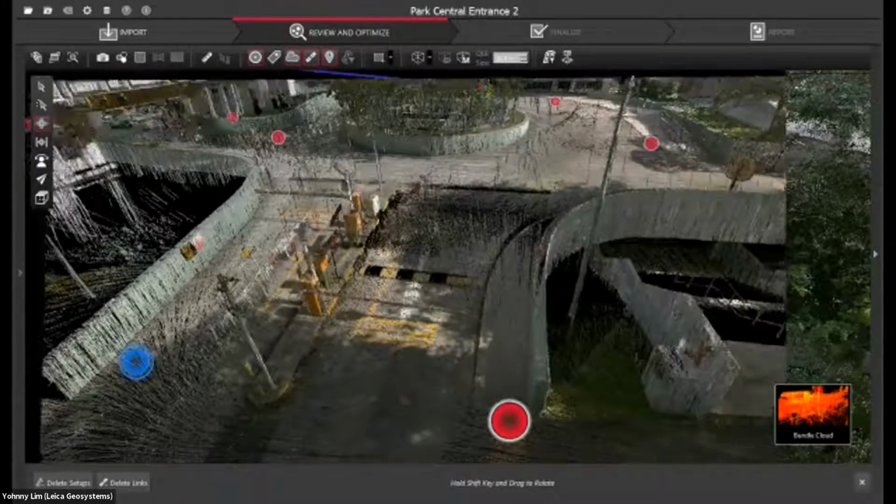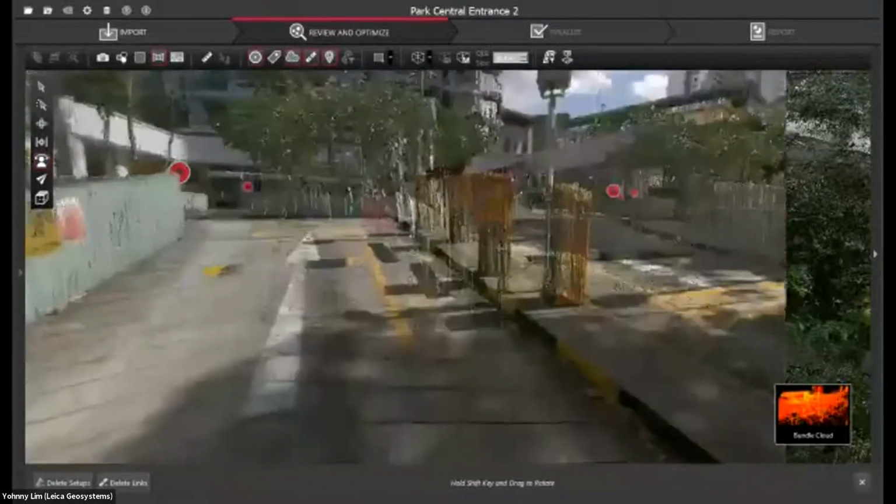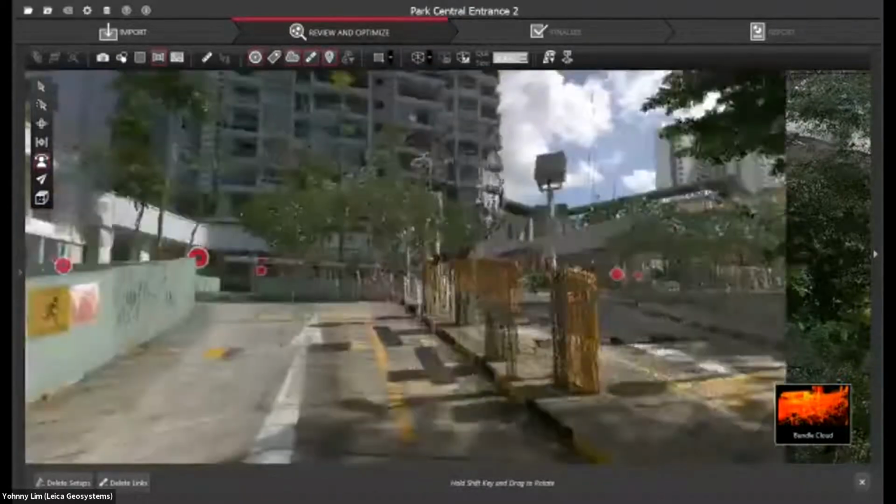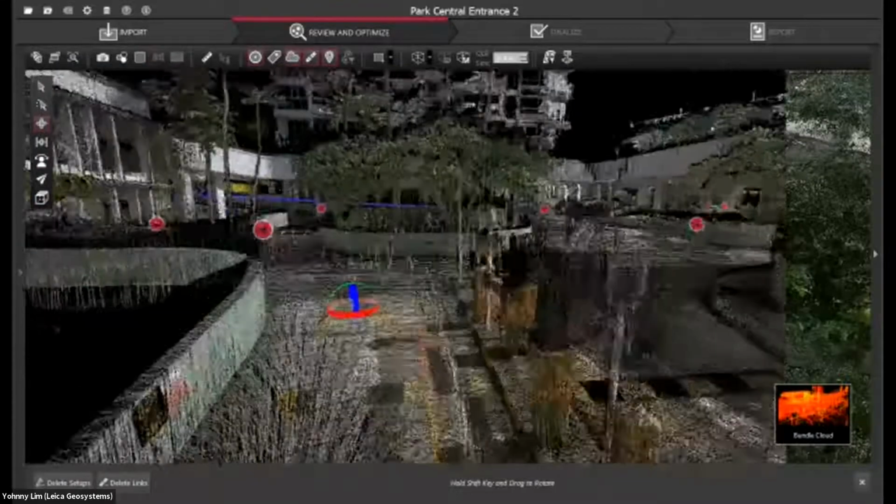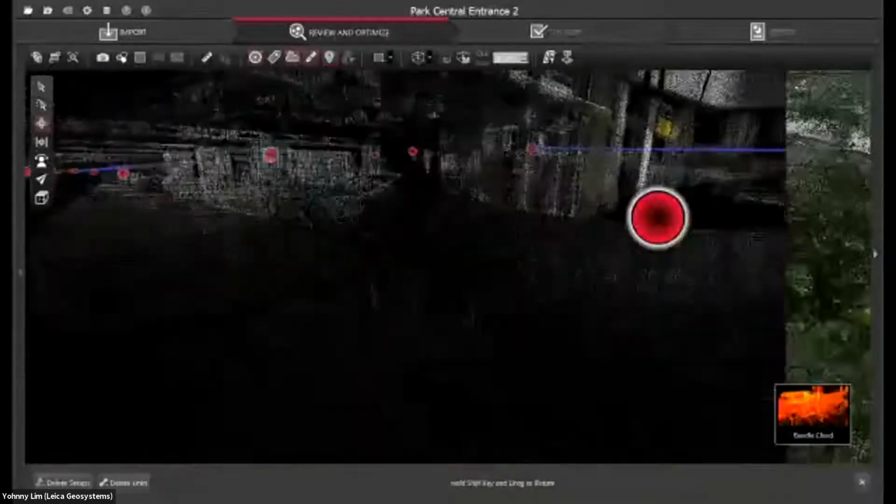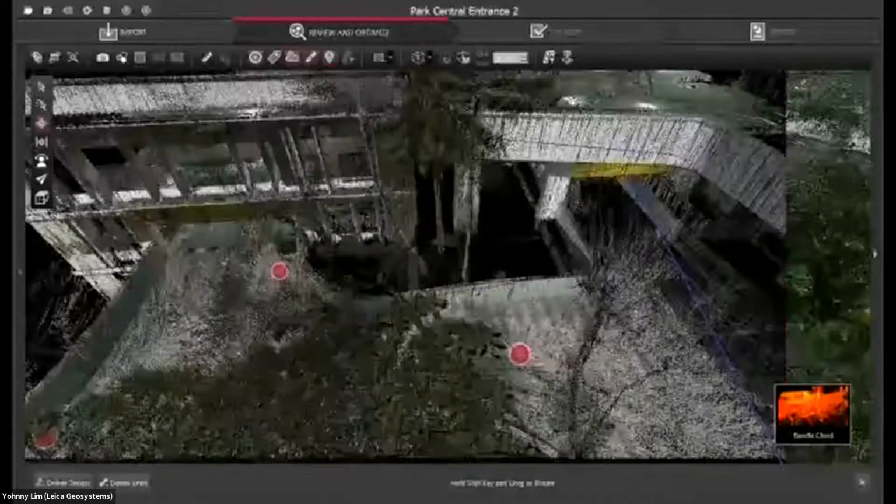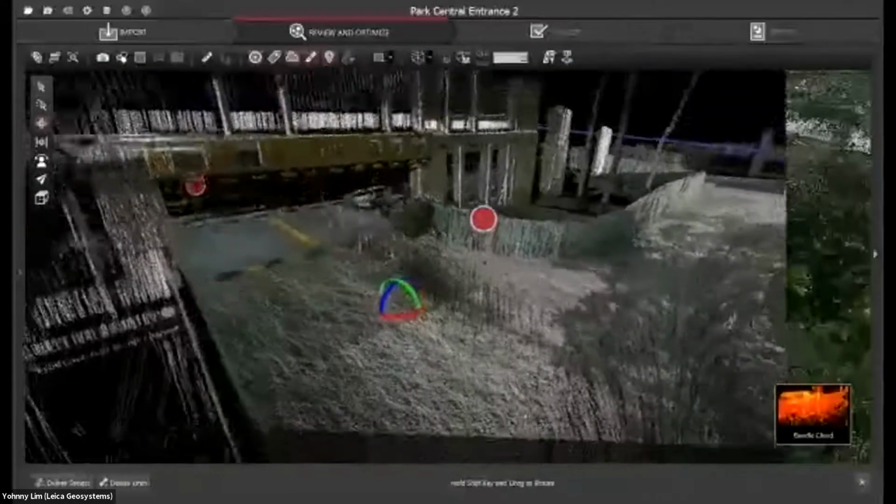So if you click into this bubble, it brings you into the panoramic view as well as the point cloud view of the point cloud. Okay, and then we can fly through. We can also navigate through the point cloud. Okay, so this is the quality of the BLK2GO scan data.